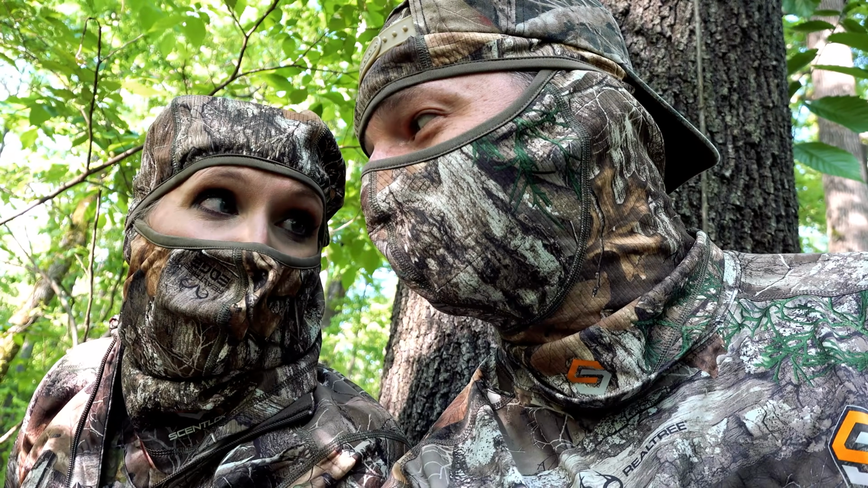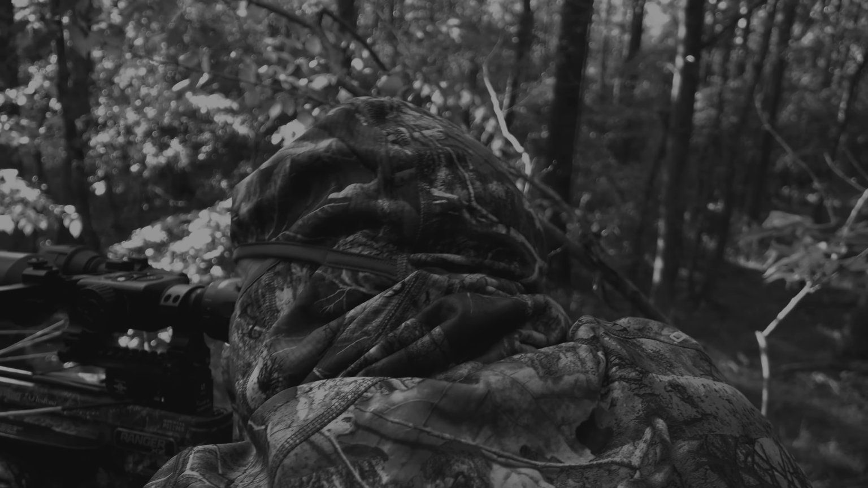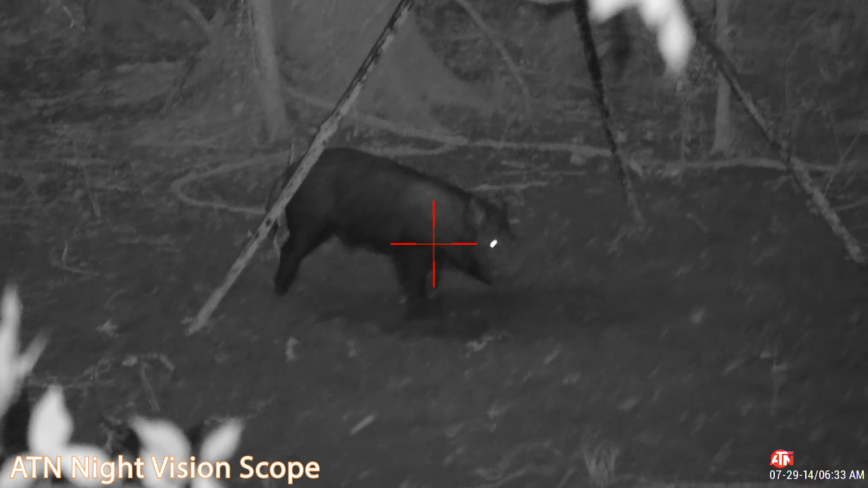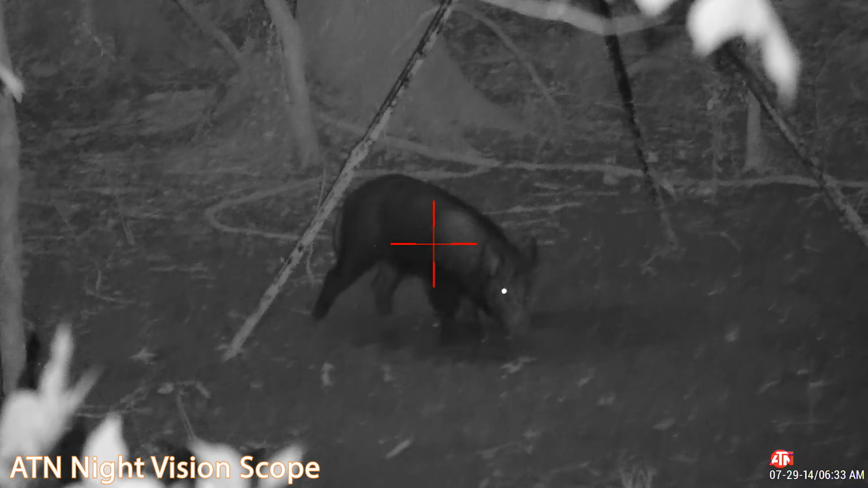There's probably no better way to illustrate the differences between thermal and night vision than to tell a story. Let me take you back to one of my favorite hunts with Afton and I in the hogwoods. So this story goes back to Afton's first ever wild boar hunt. And it was an awesome hunt. We had a great time. She made a great shot on a good sized pig that showed up just after dark, and she dropped him in his tracks. We waited the requisite amount of time, even though he went straight down.